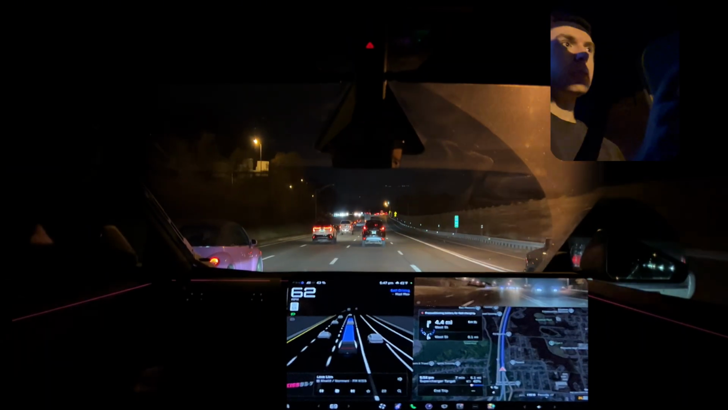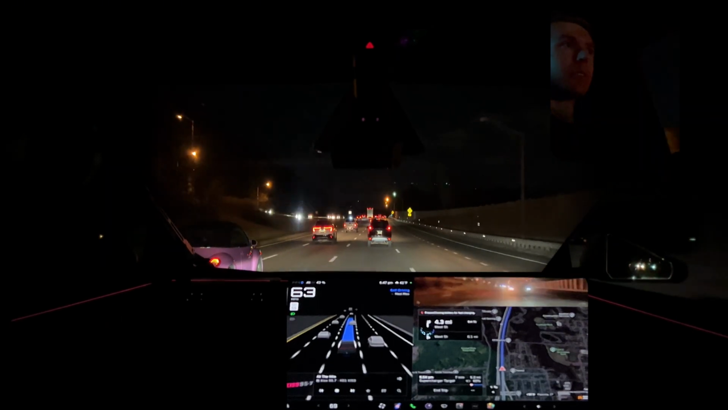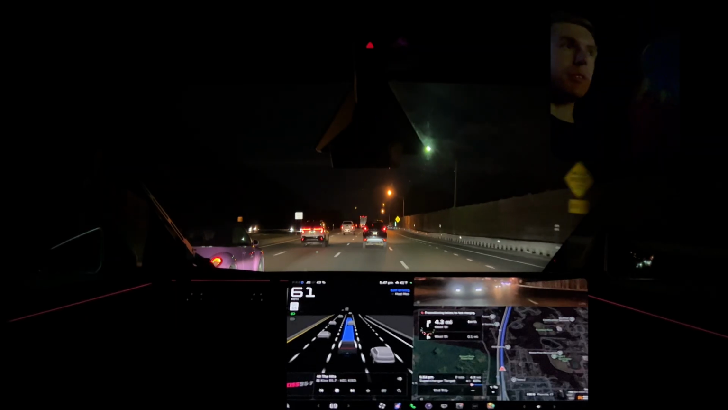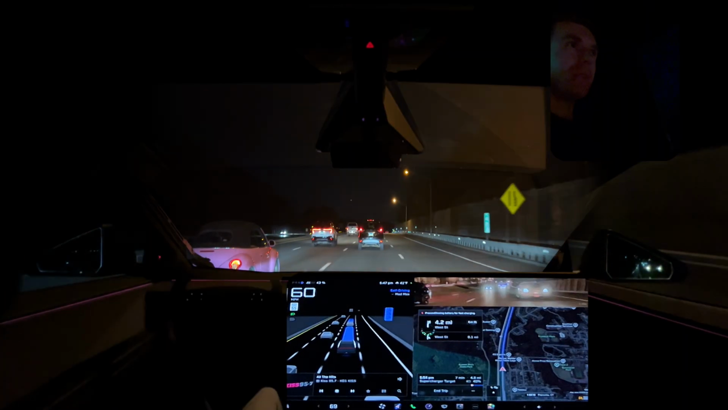This is interesting. Let's see if FSD, I think the guy beside us, his lane ends. His turn signal's on. FSD is just maintaining its position. Yeah, I'm fine with that.